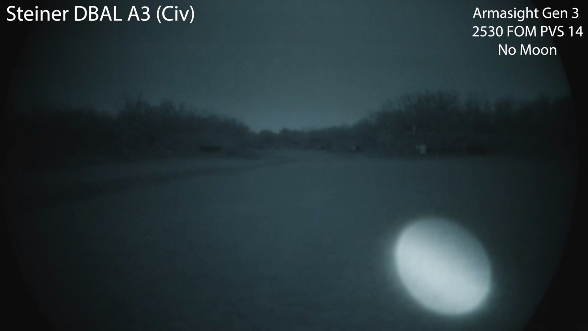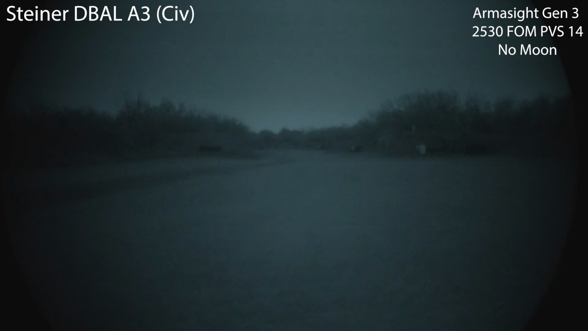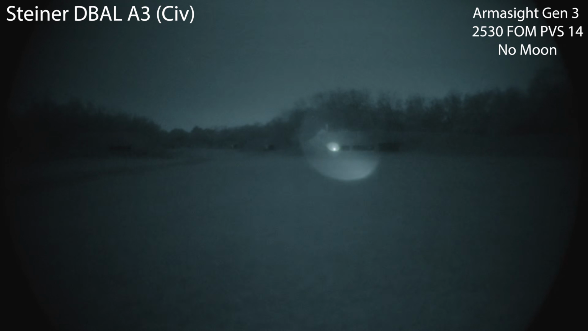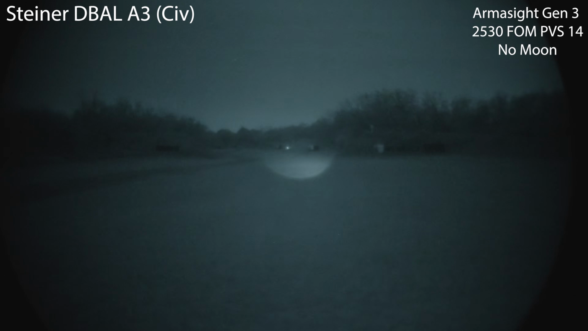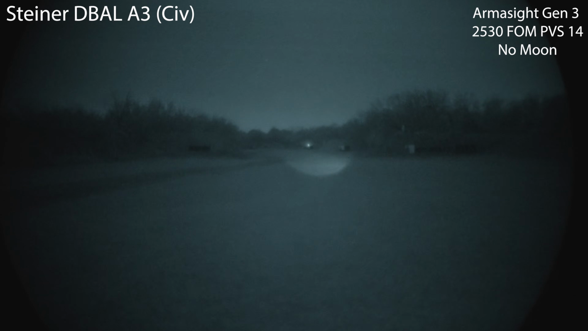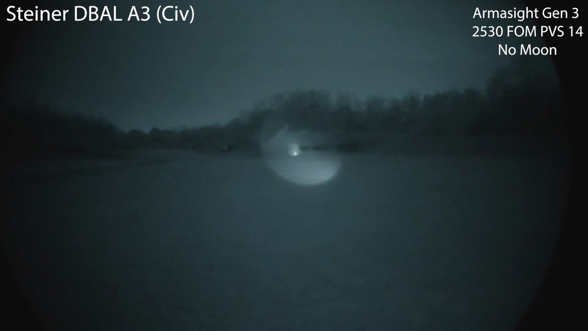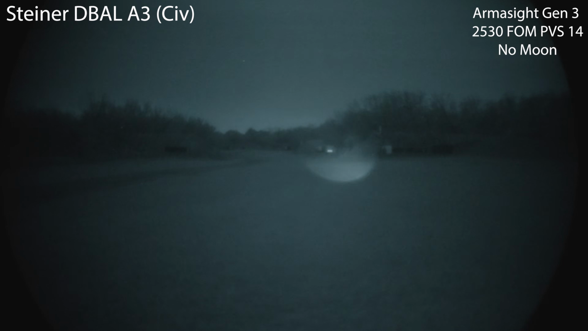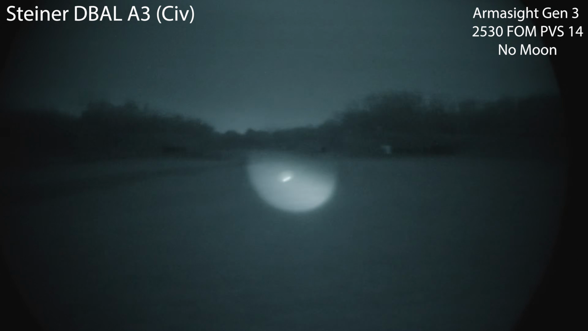I'm going to assume that dual high is not going to be inherently useful because the laser, as I suspected, kind of takes over. So 300, I mean, I can see the 300 a little bit with the night vision, but I don't think it's really much thanks to the illuminator. So this is really kind of a 100 yard and in terms of it actually being useful.